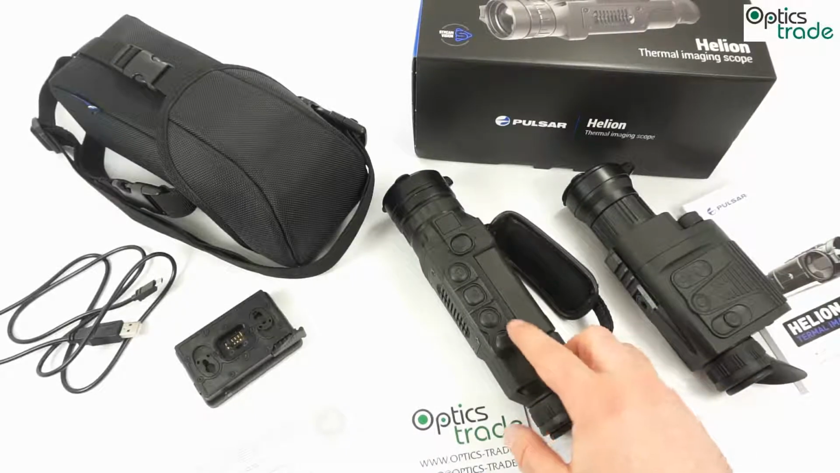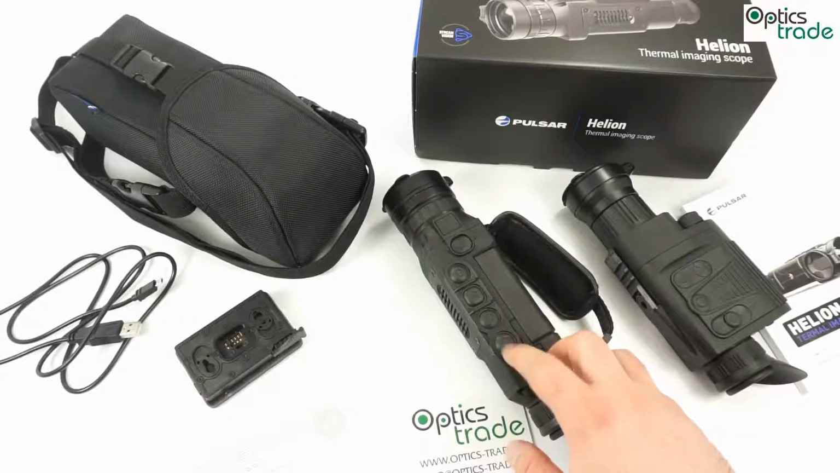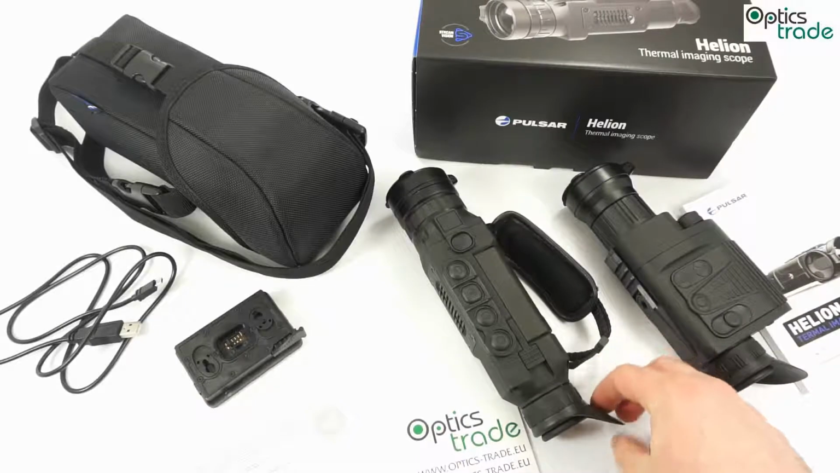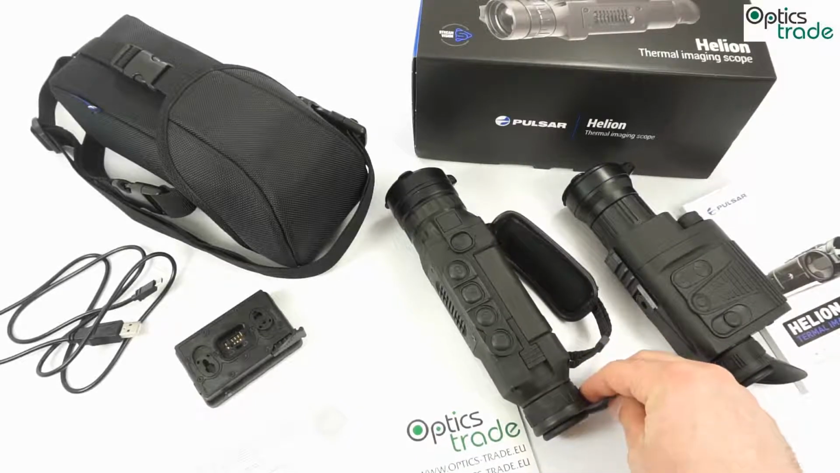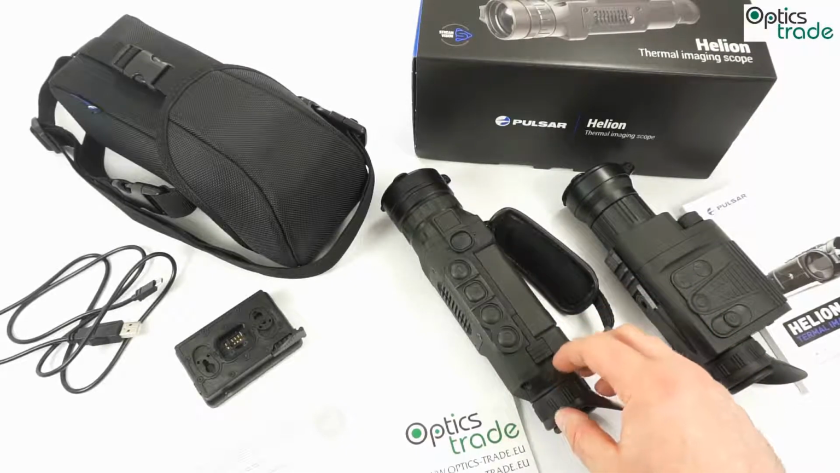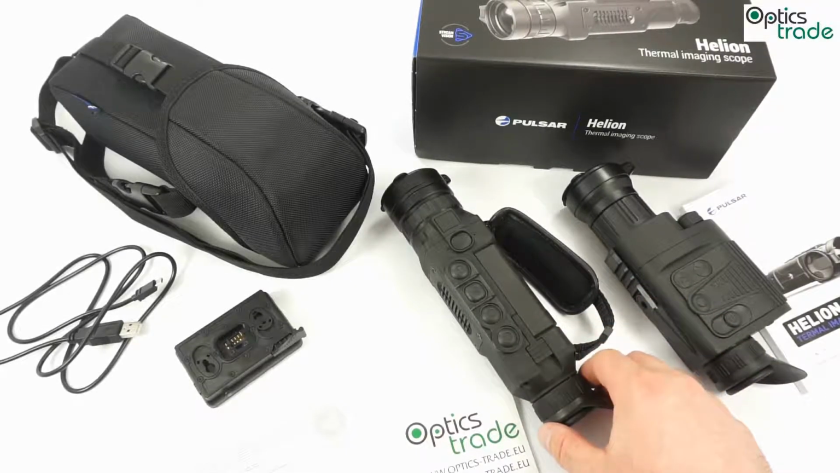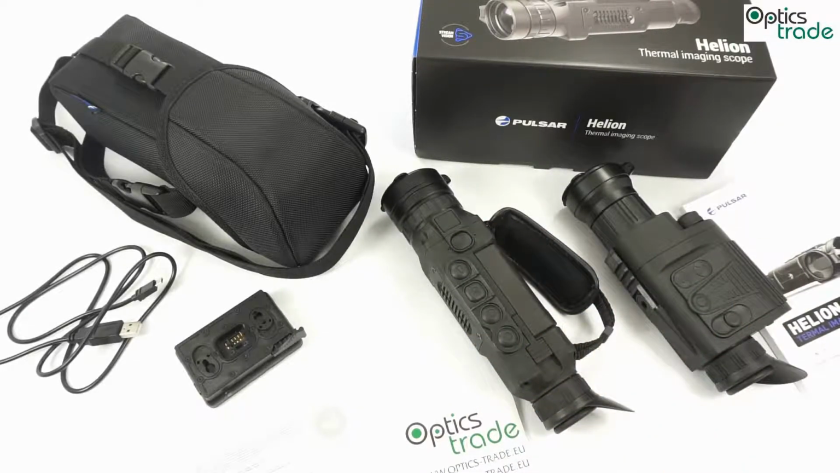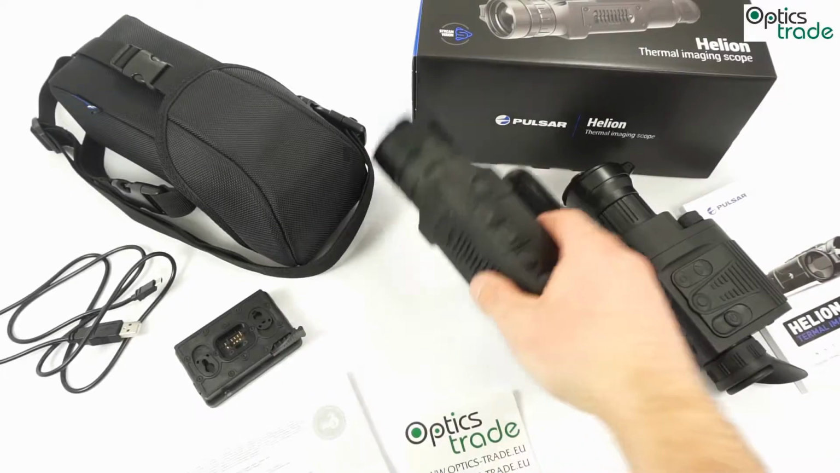device with many gadgets. So you can take photos, you can take videos, you can connect it to your smartphone, you can operate the whole device with all the functions through your smartphone. It's a really up-to-date device for 2017. So it's a multimedia device, it connects to anything you wish. It weighs about 400 grams.